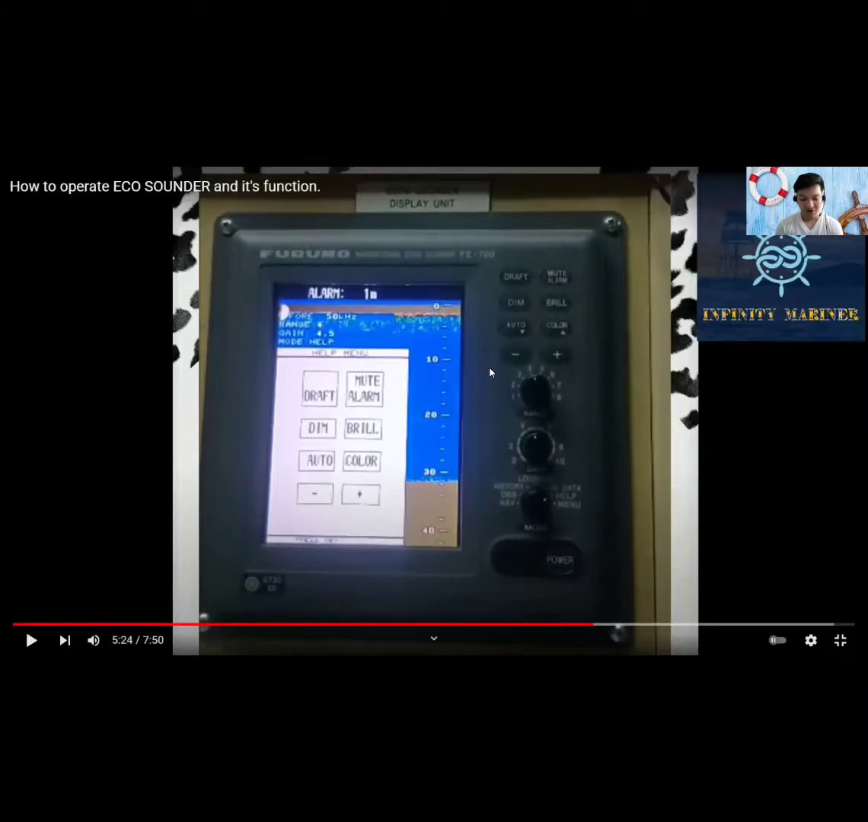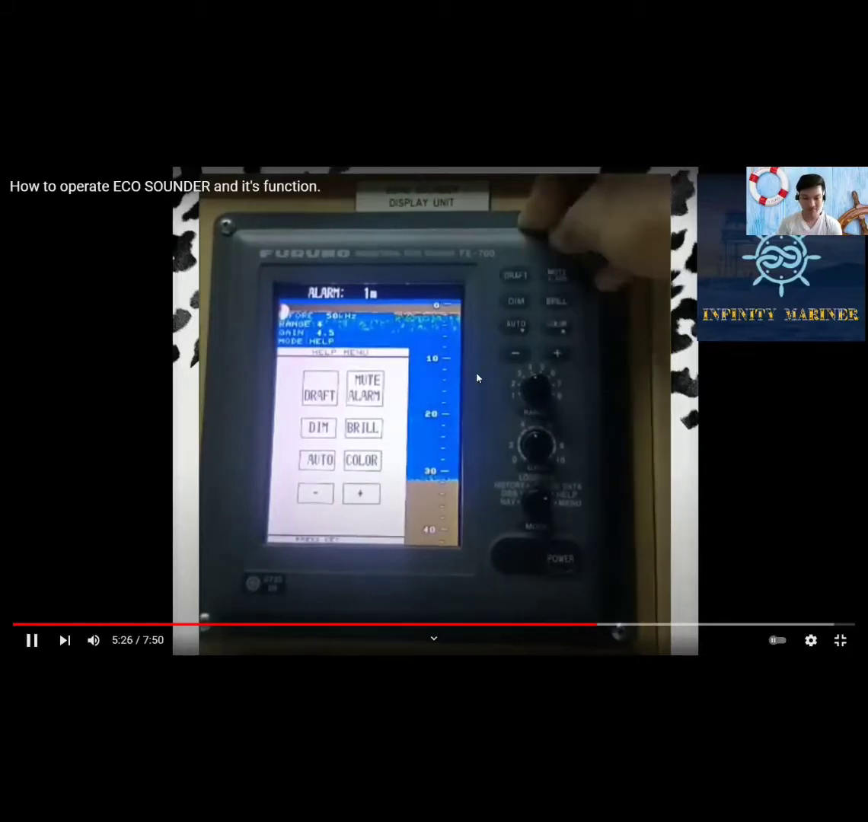So now we move on to the help option. In the help option, you would see the draft, dim, auto, mute alarm, drill, and color.